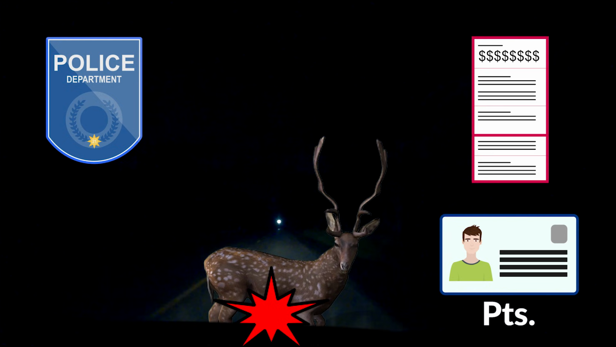And by the way, if you happen to hit one, you'll need to inform the authorities. Failure to do so might lead to hefty fines and lots of demerit points in some places. Same goes for other large animals like moose, bears, and so on. Even big dogs. And talking about dogs, you'll see some of them also at night, as well as cats, especially in residential areas.